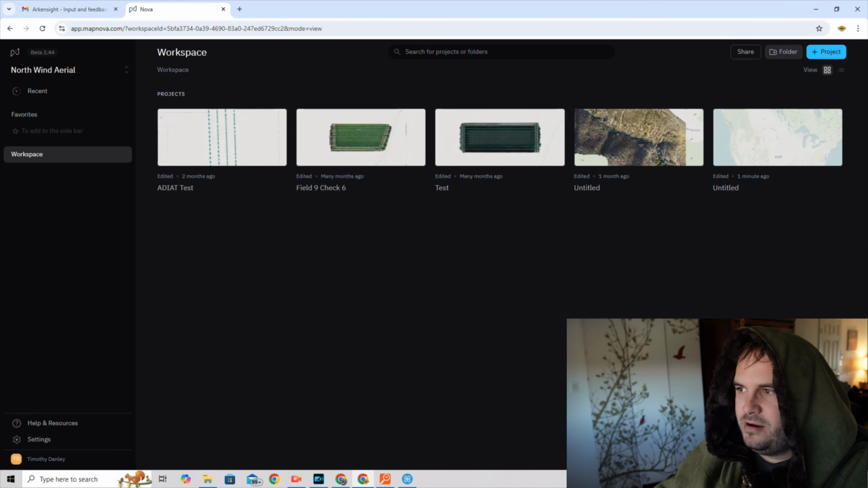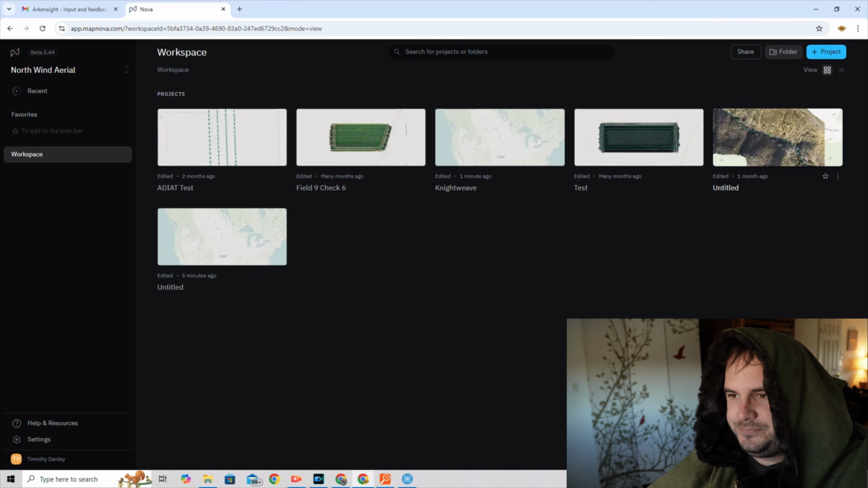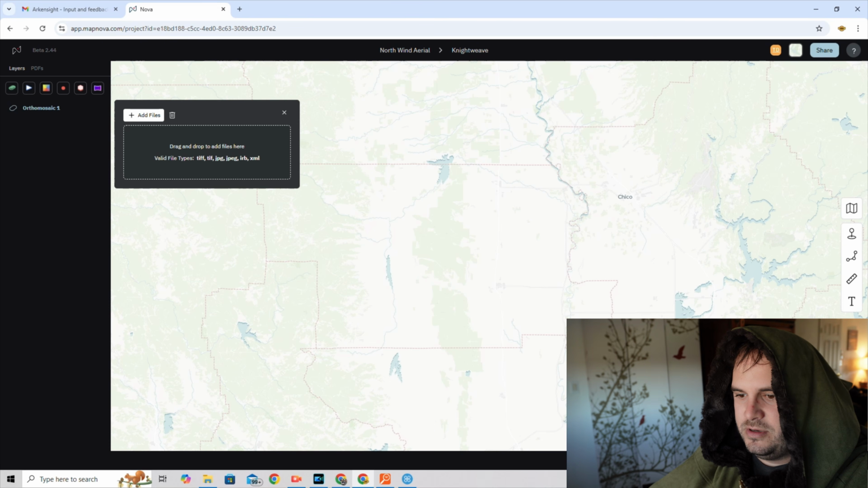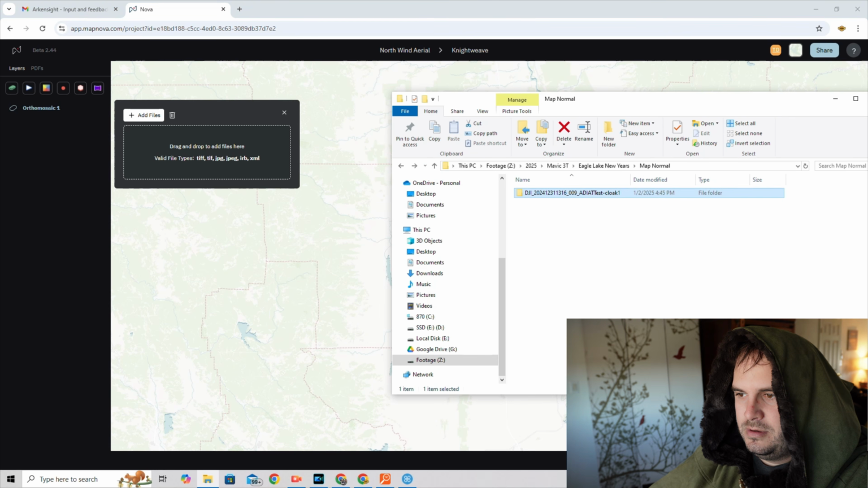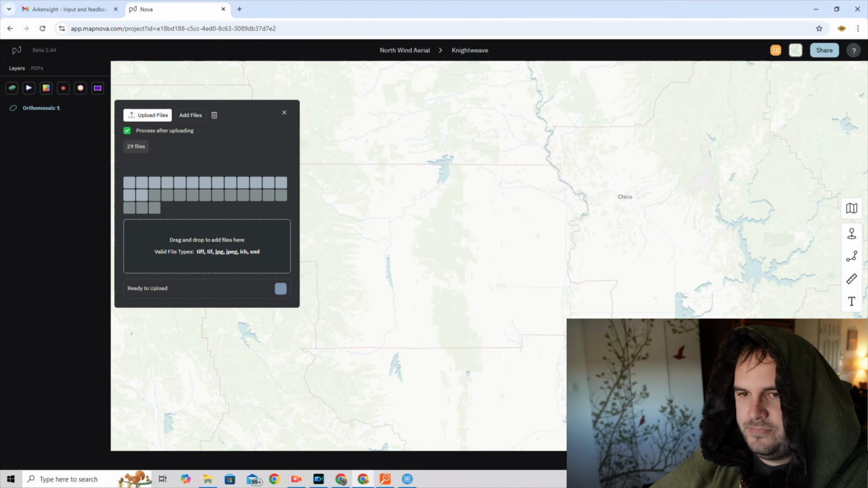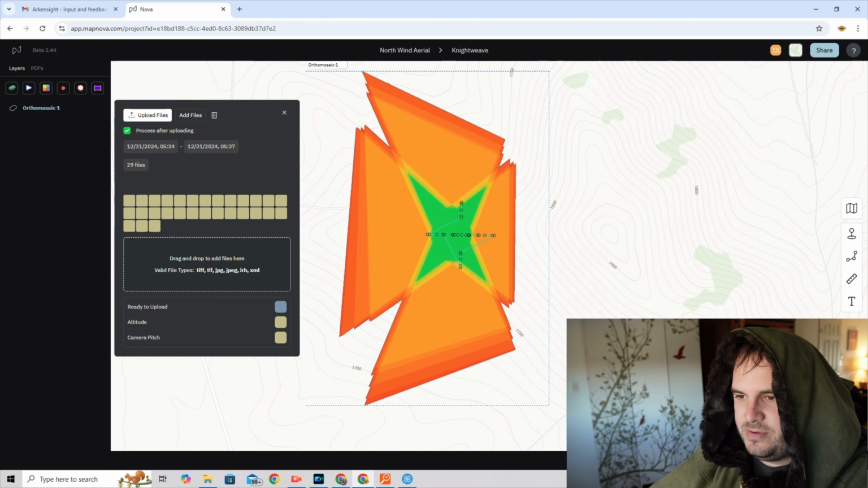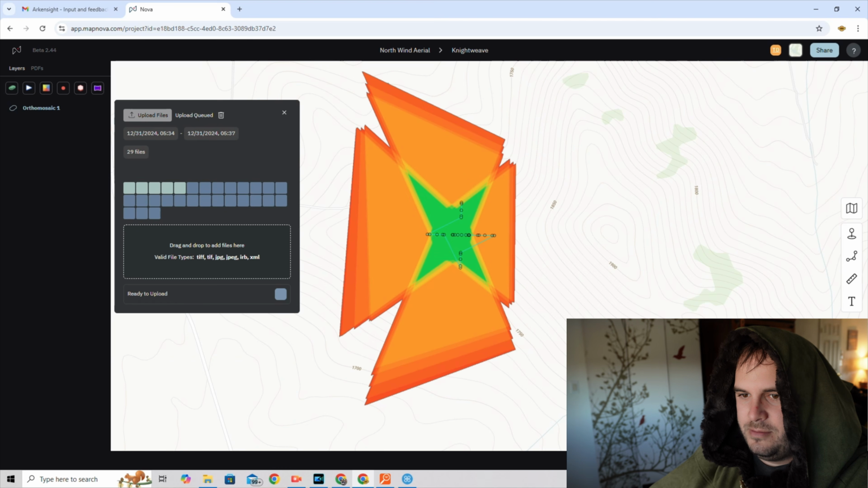So we'll pop right over here, start a new project. Knightweave. What a fun word to say. And we'll start by creating an orthomosaic image. Come back over here to our 29 photos. Pop them in. There we go. And you can see all these different lines. They show the different views from the camera. And we've got a pretty great overlapping signature right here, which should give us a very high quality orthomosaic image. So let's go ahead and hit upload these files.